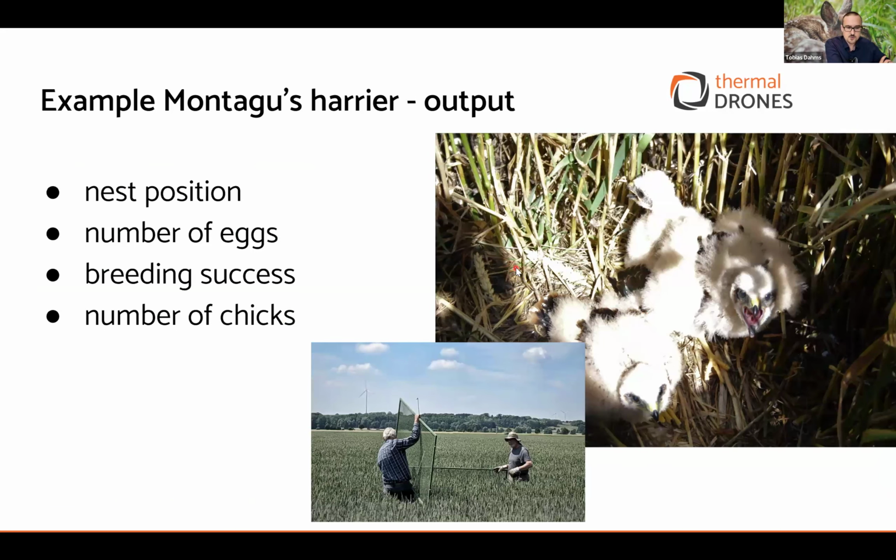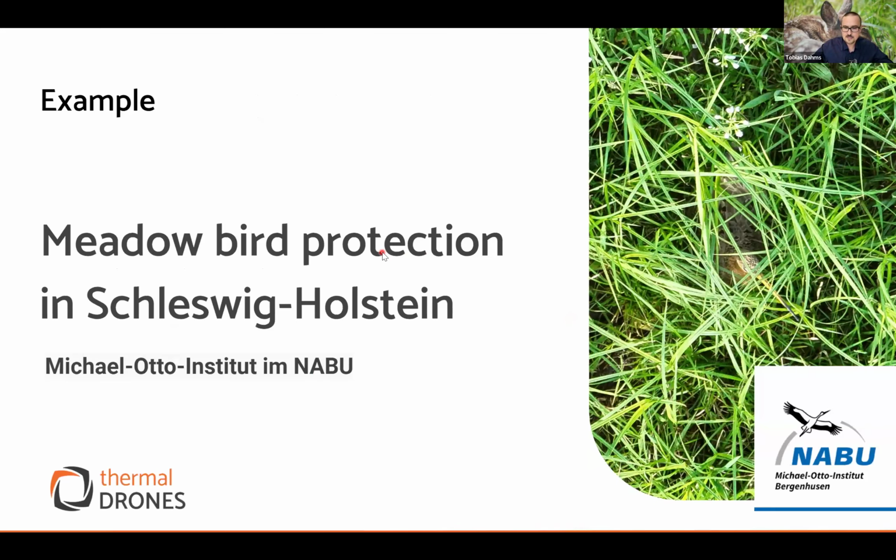They also use the drone not only to find the nest position, but also the number of eggs, to monitor the breeding success and the number of chicks, etc.